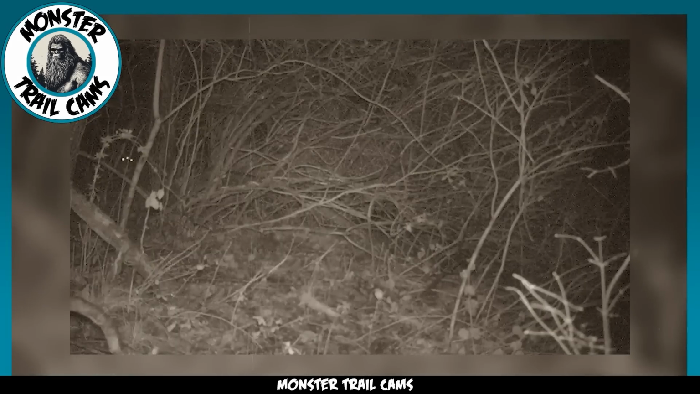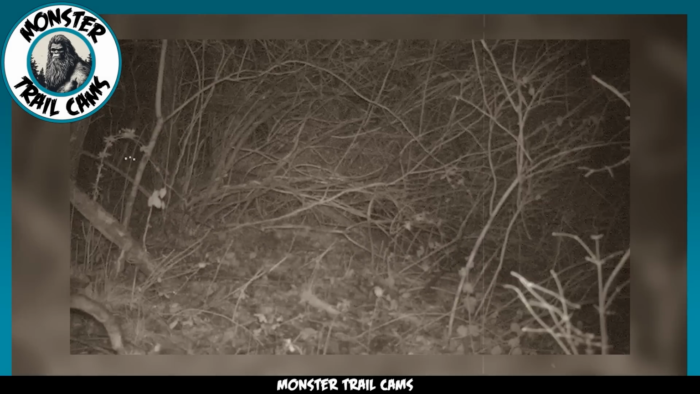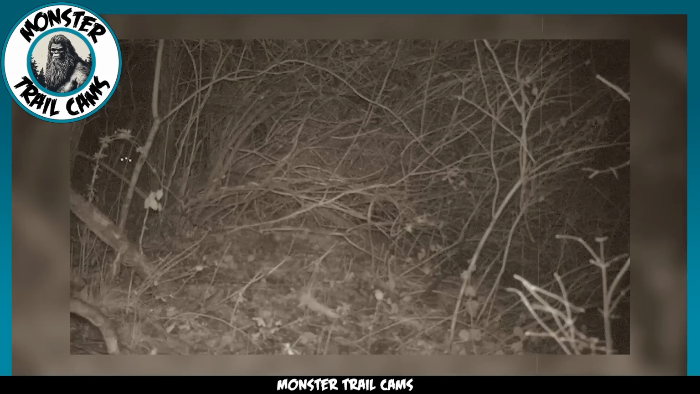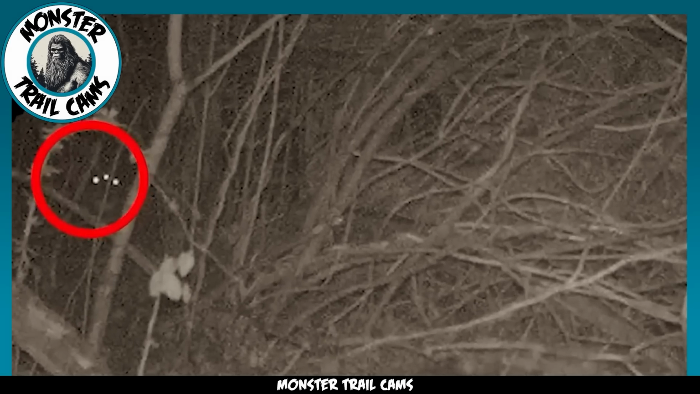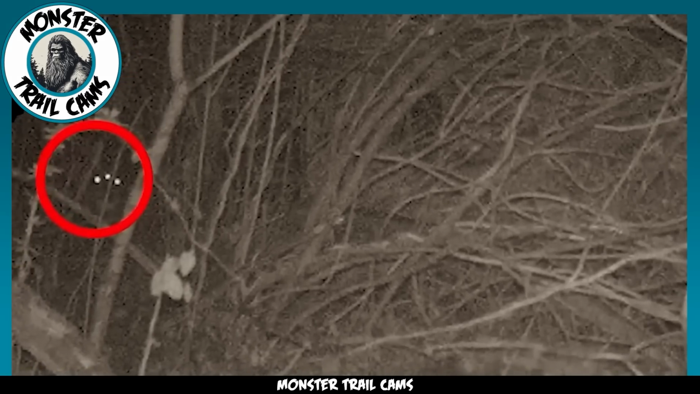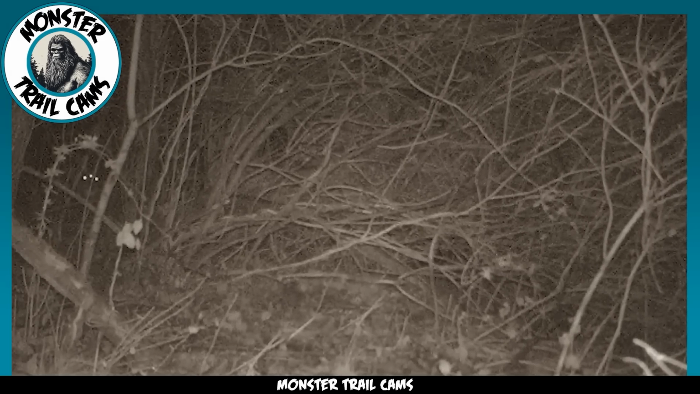We have a still image that, at first glance, appears to be nothing more than a tangle of brush occupying the foreground. However, if you direct your attention towards the left side of the screen, you'll notice three incredibly small dots emitting a mysterious and otherworldly glow. Upon careful analysis, it becomes evident that these dots are not the typical reflection of animal eyes that we often encounter on trail cams, nor do they resemble the translucent orbs that are commonly captured and interpreted as paranormal entities.